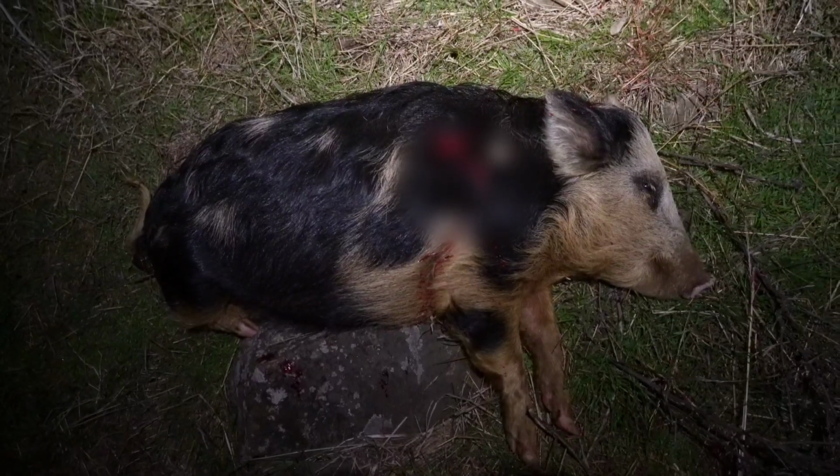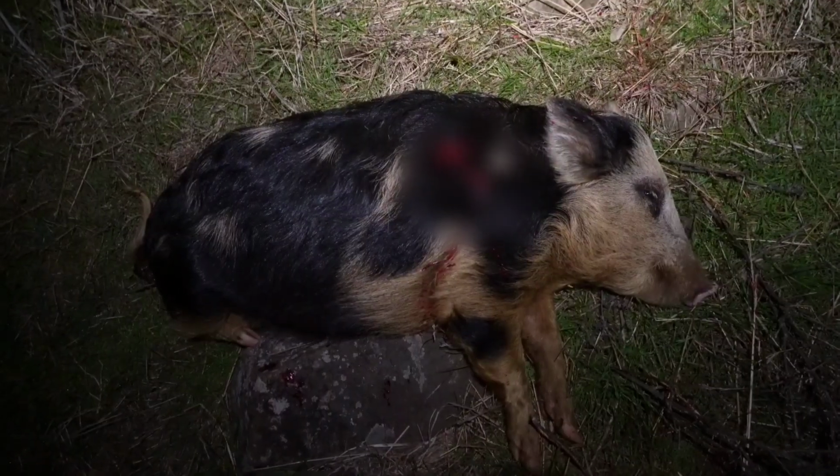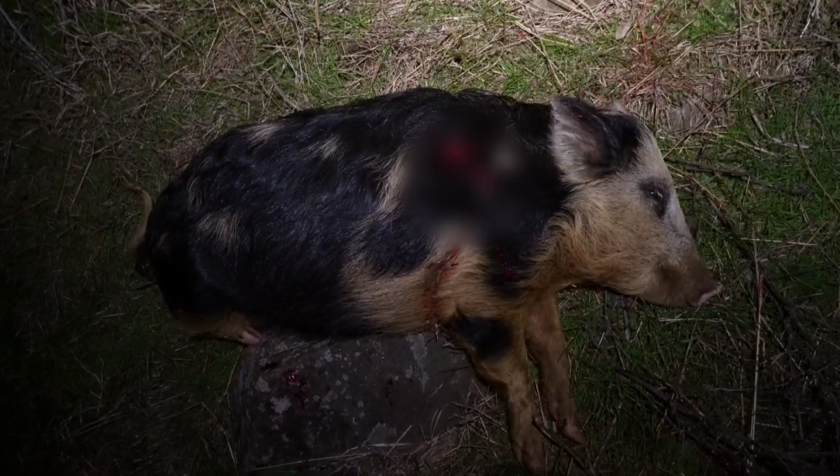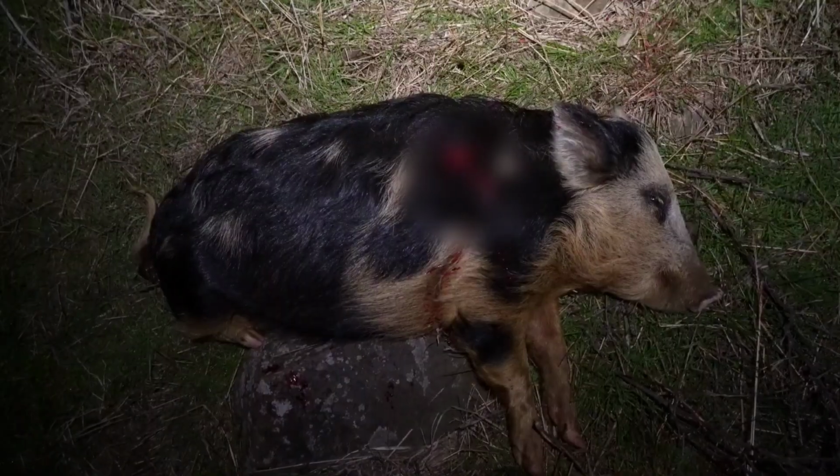I've had to climb up quite a bit further on this hillside than I expected to get an angle at these pigs, but I've towed up quite a few, and from the sign around, there's pig shit absolutely everywhere. They've been living in this spot for quite a while.